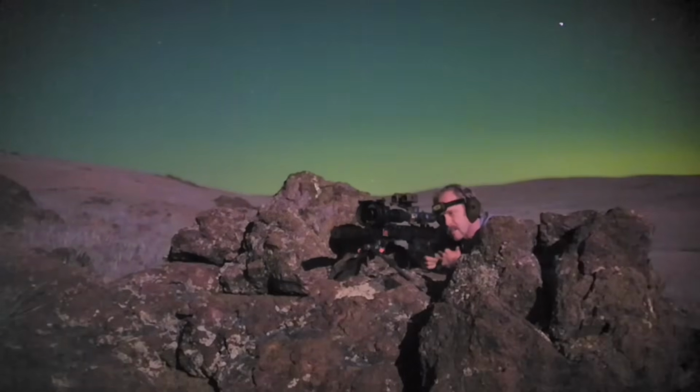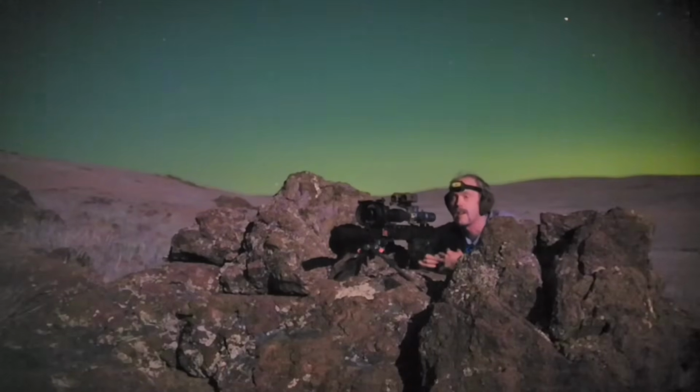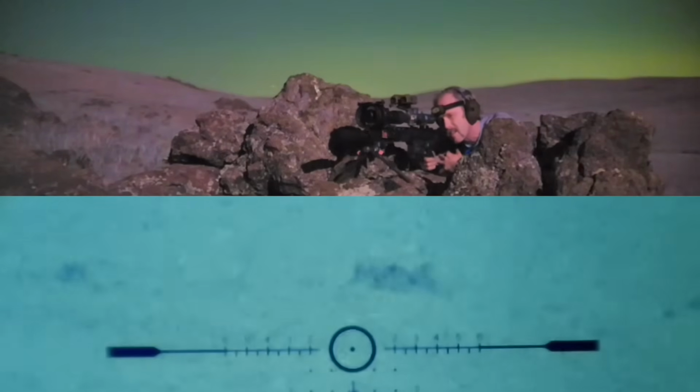Okay, there's 3 rounds. Alrighty, I just installed the solid end cap on the Texas Flood. Let's see what happens.